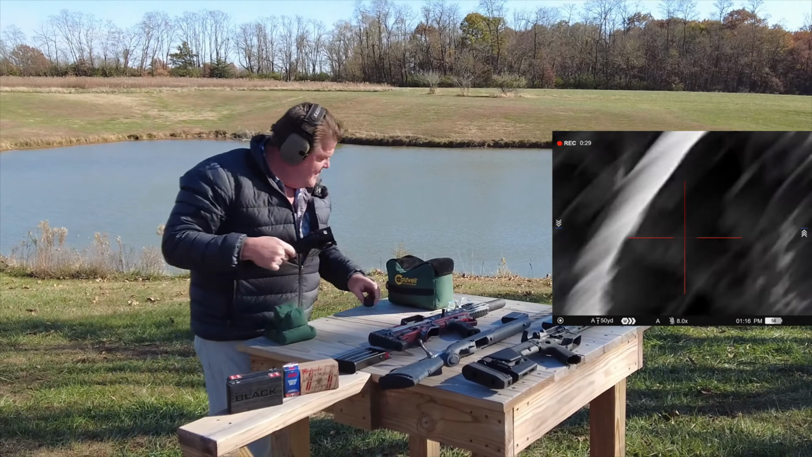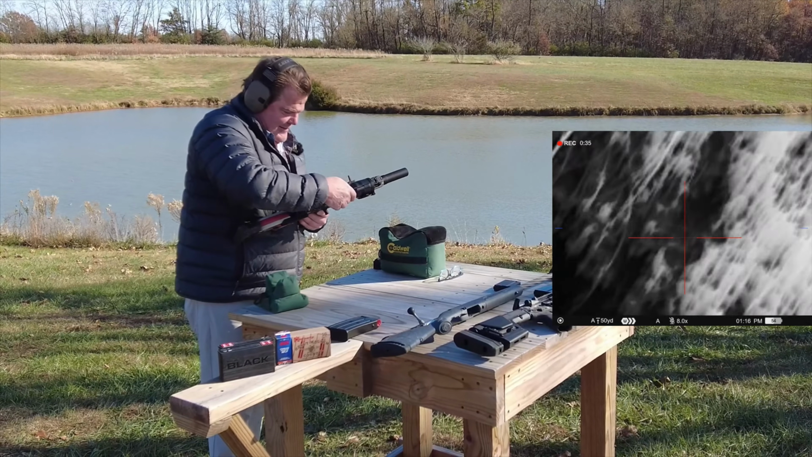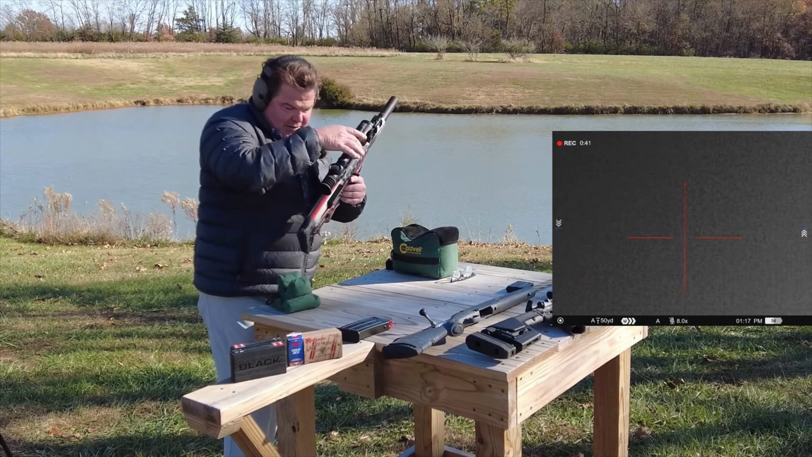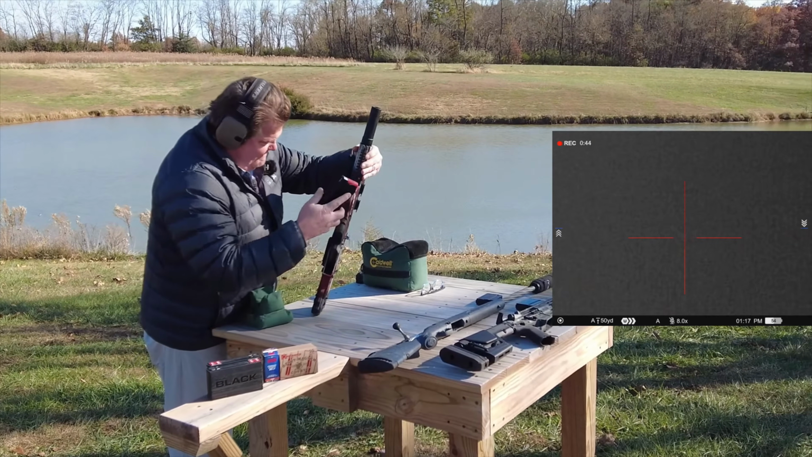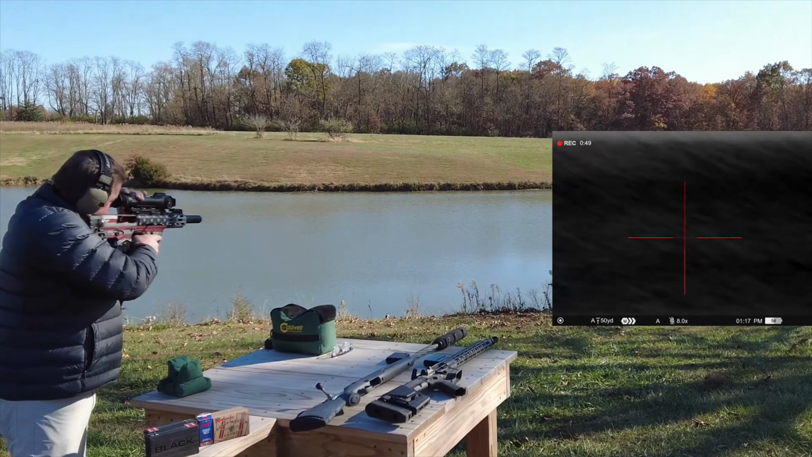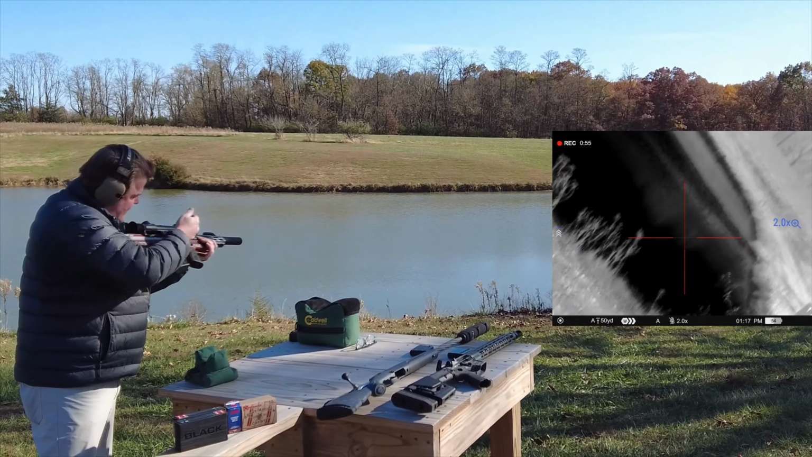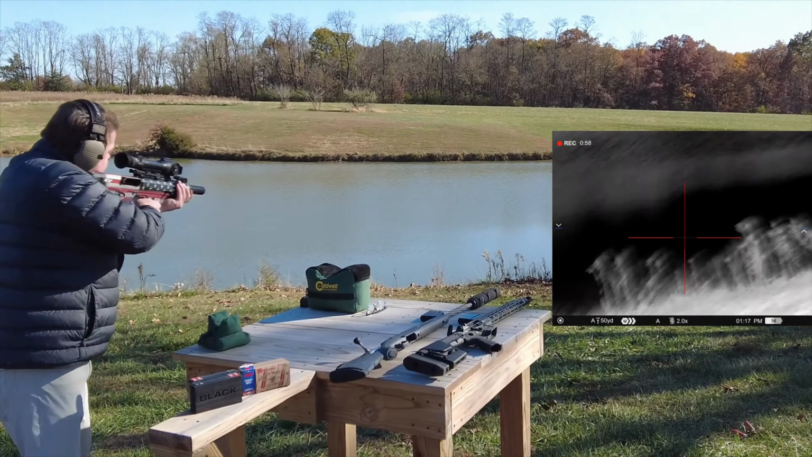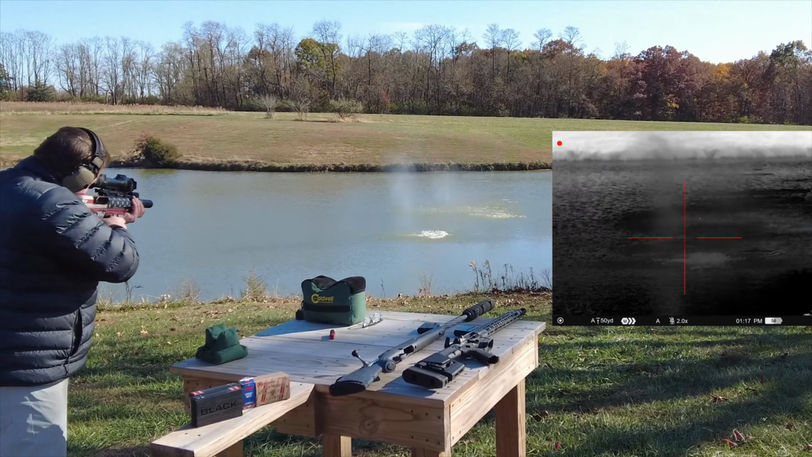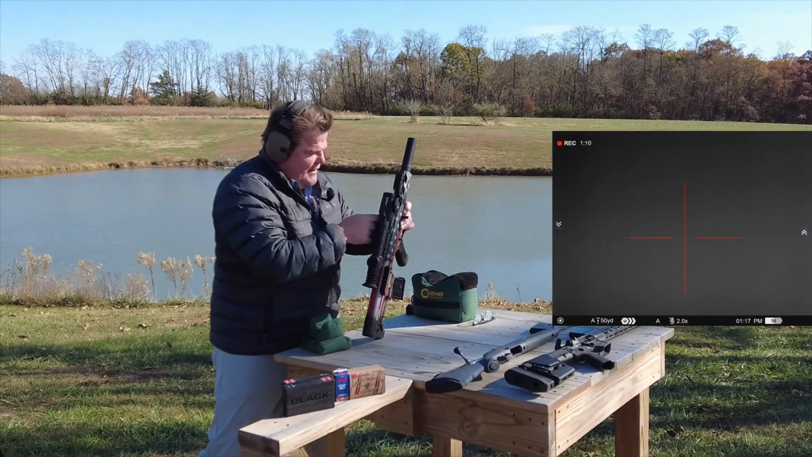Okay, we're going to take that over and put it onto this 12 gauge shotgun. I'll show it to you in this application. Again, this is just about showing. I get a lot of guys say, what kind of recoil would the thing stand up to? Again, these are 3-inch Magnum loads. You see there where it took that, no problem at all.